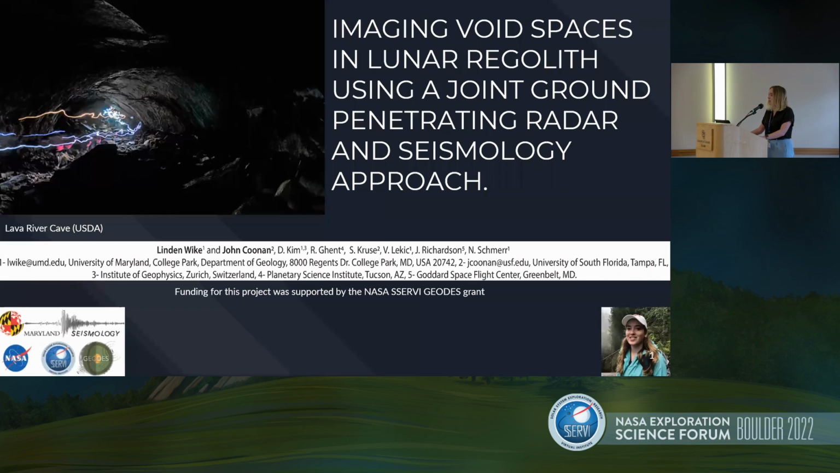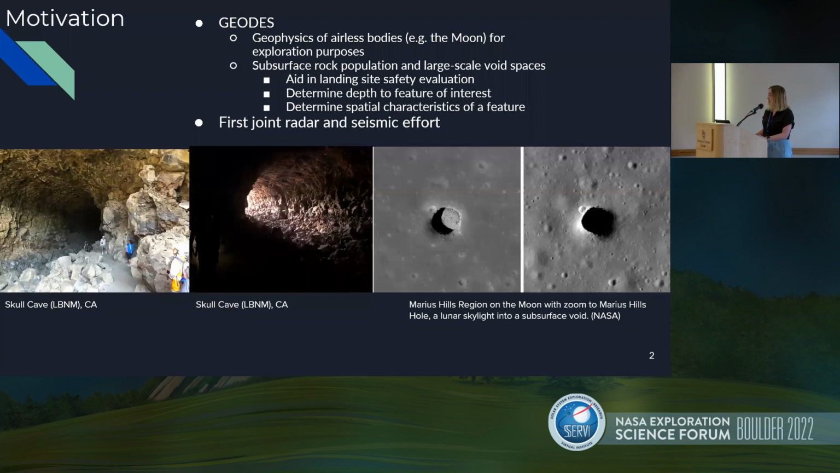So to go a bit into the motivation behind this project, GEODES is a NASA survey node that is looking into the geophysics of airless bodies, such as the moon, for exploration purposes. So looking at these geophysical bodies, we have multiple groups. I am a member of the lava tubes and voids theme, and we look at large-scale voids and microscopic scale voids, which are both important for determining landing site safety evaluation. How big are these voids? Where are they? How can we access them for using them as resources?